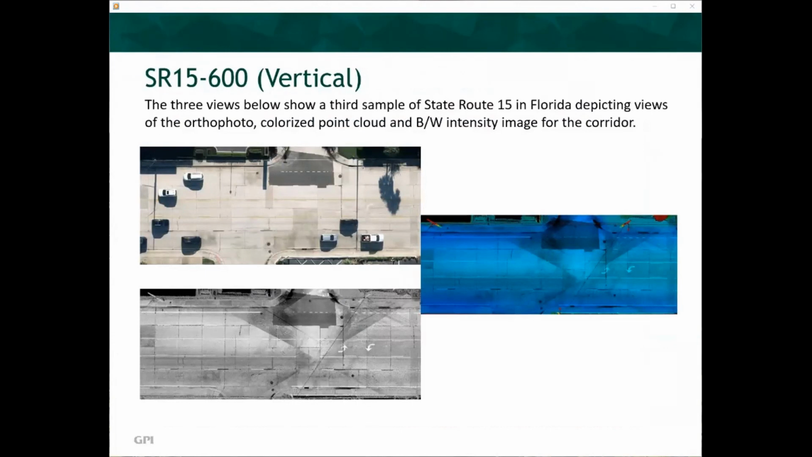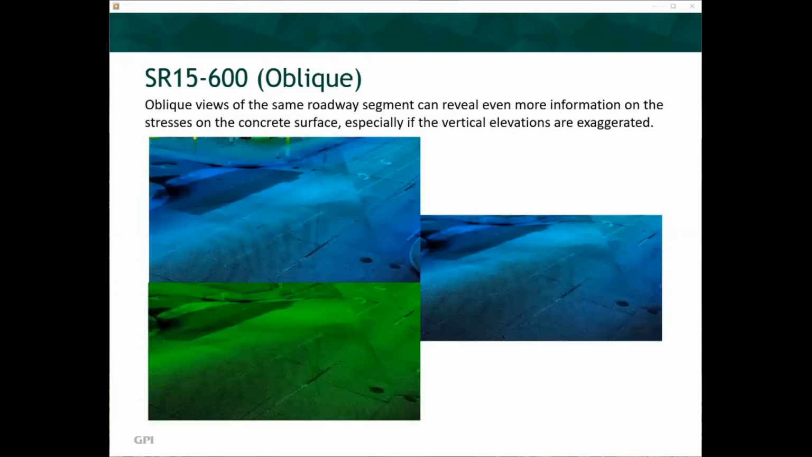The three views below show a third sample of State Route 15 in Florida depicting views of the orthophoto, colorized point cloud, and black and white intensity image for the corridor. Although this is a concrete pavement surface, the primary concern with this corridor is cracking and the growth of seams between the concrete slabs. This project created a very robust example of the extent to which LiDAR can be used for PASER analysis. Oblique views of the same roadway can reveal even more information on the stresses on the concrete surface, especially if the vertical elevations are exaggerated.